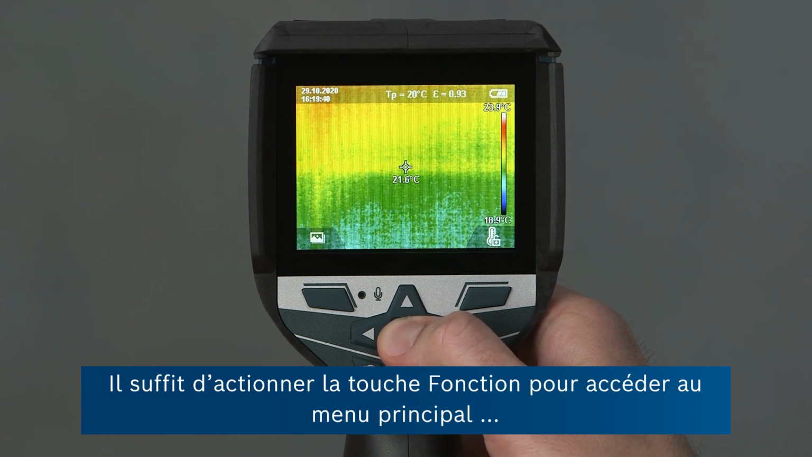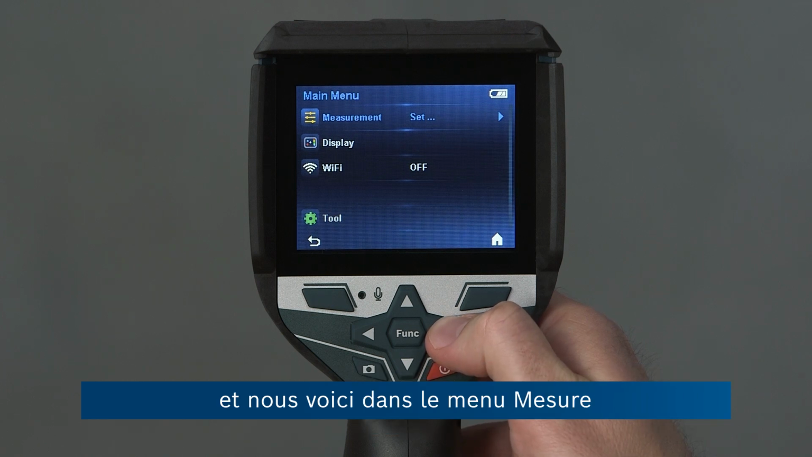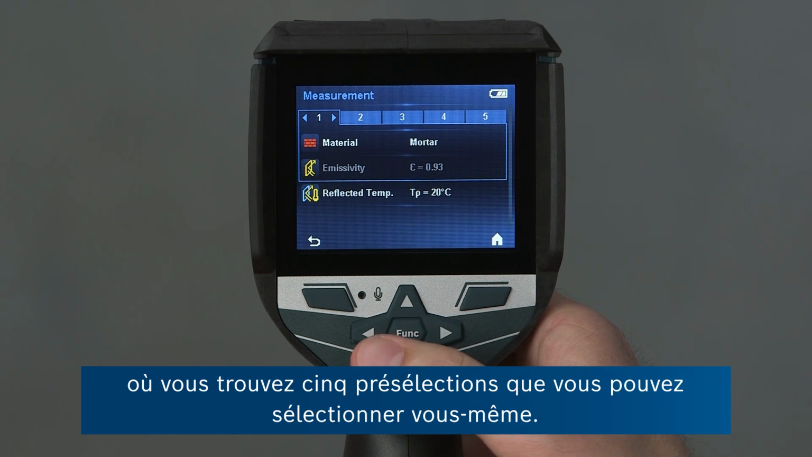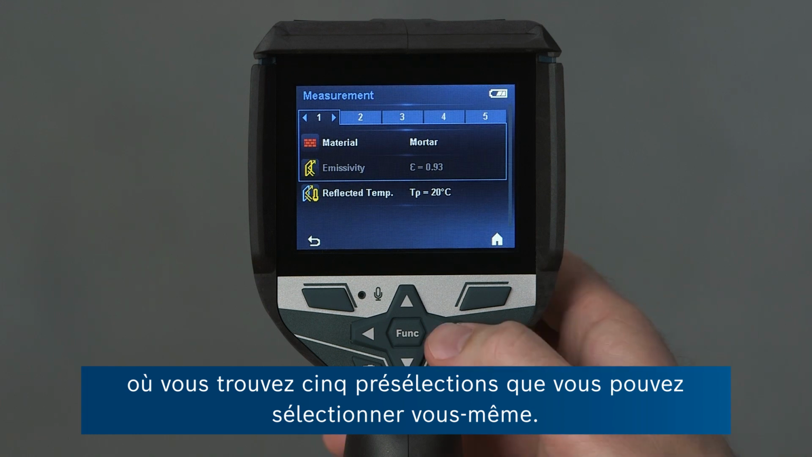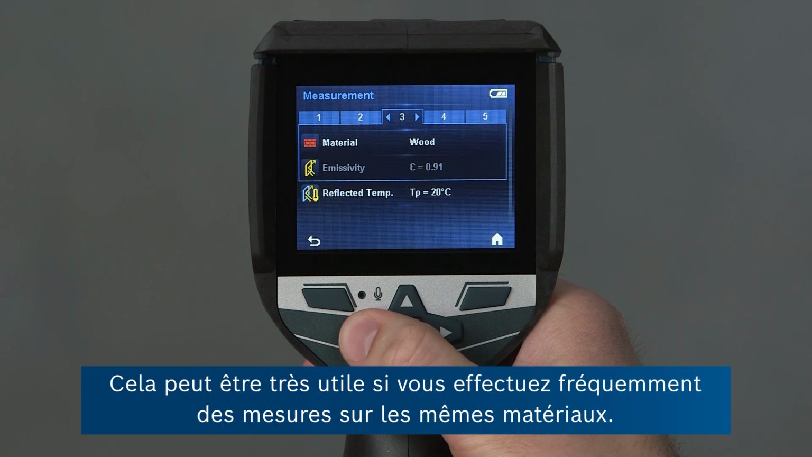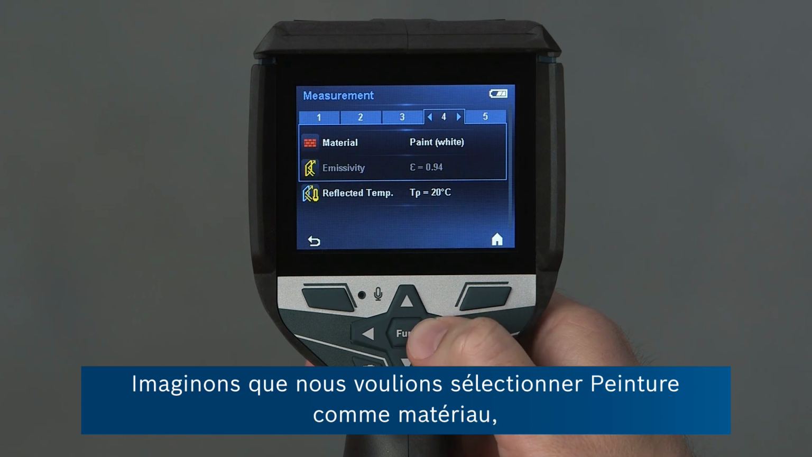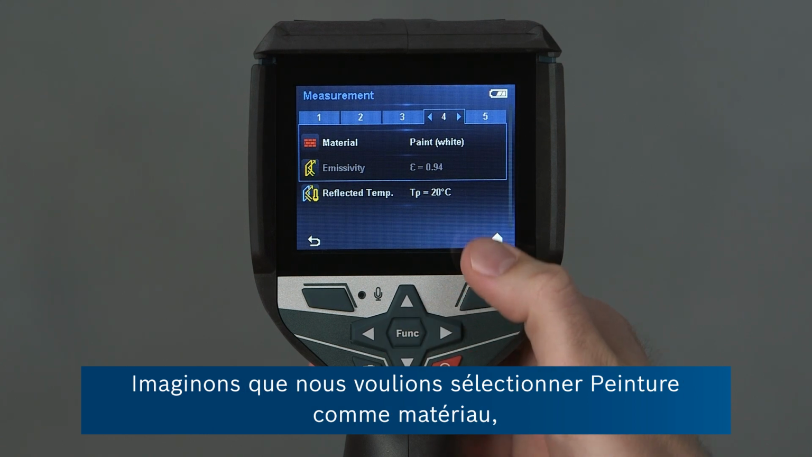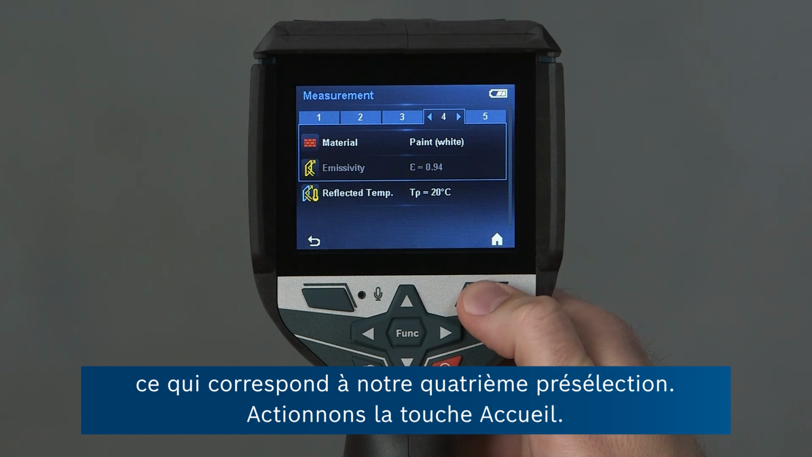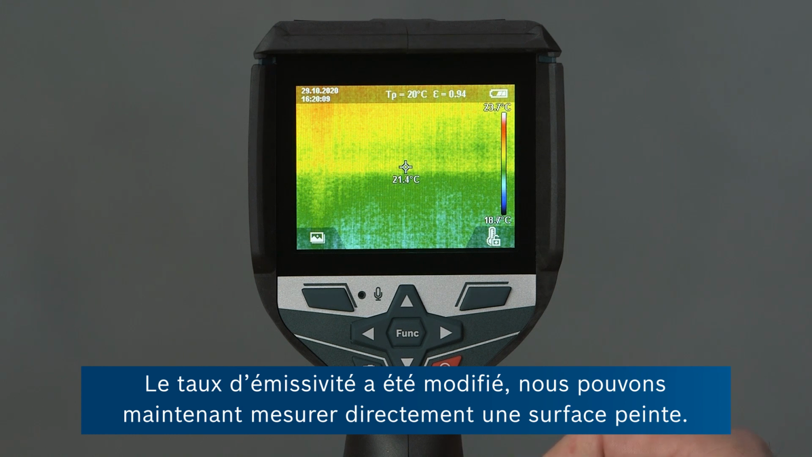We just go on the function button to the main menu, and then we're in the measurement menu, where you can see that there are 5 presets that you can assign yourself. This makes it very convenient to access materials that you frequently encounter. So let's say we want to change the material to paint, which is our fourth preset. We go onto the Home button, the emissivity value has changed, and we can start measuring a paint surface straight away.